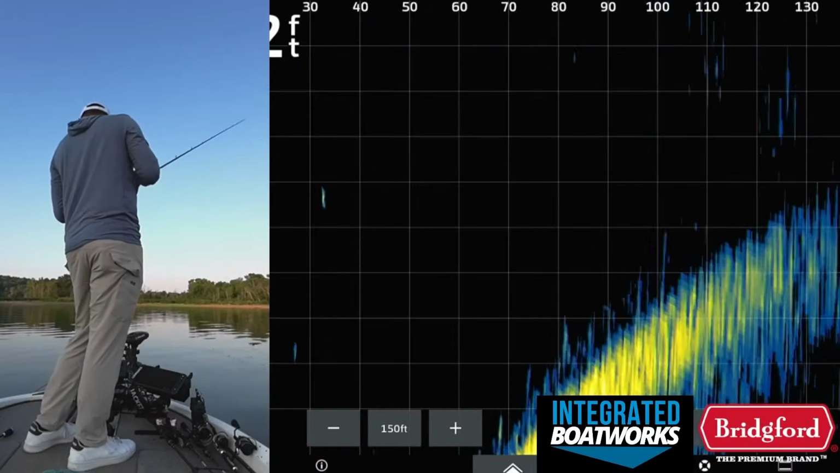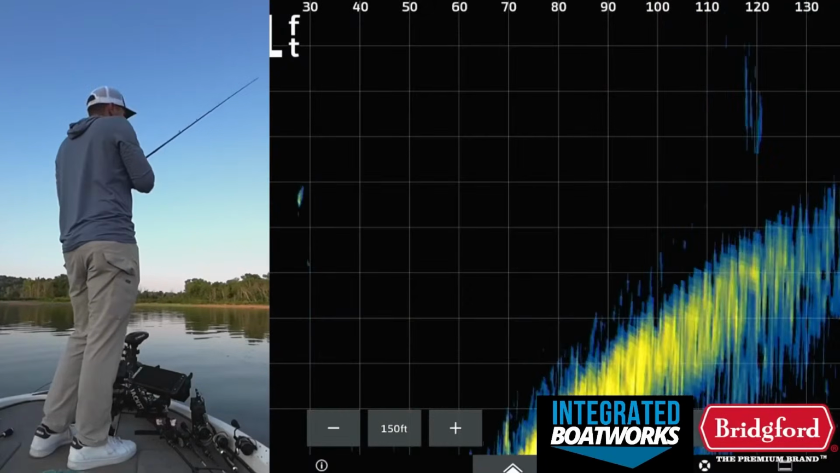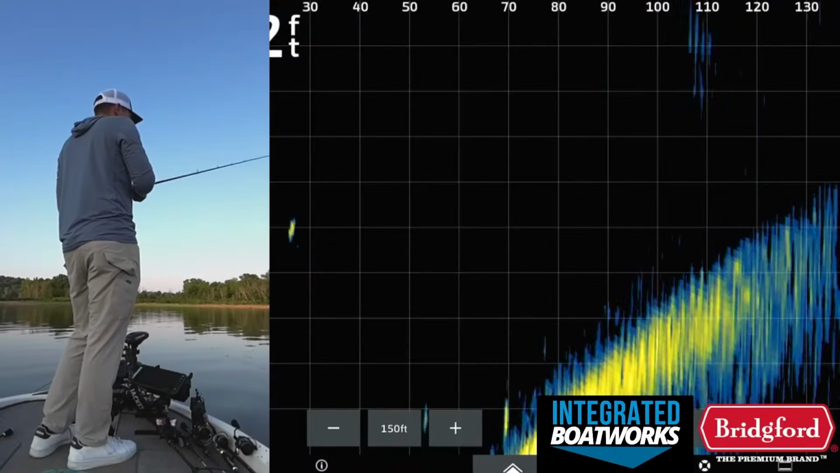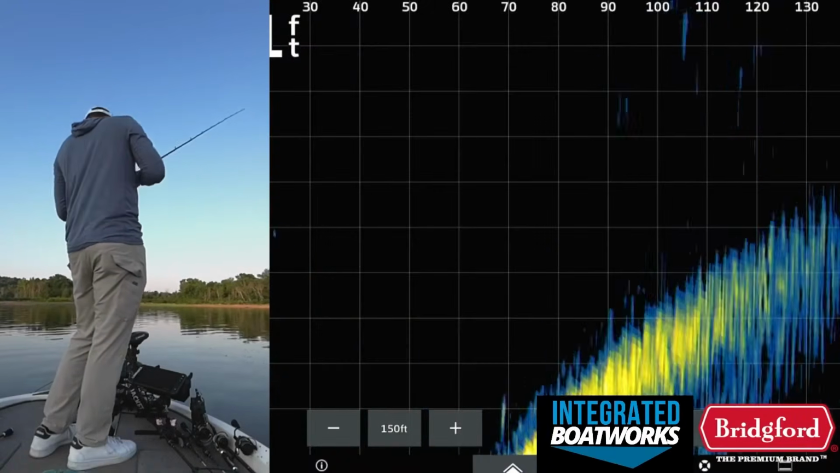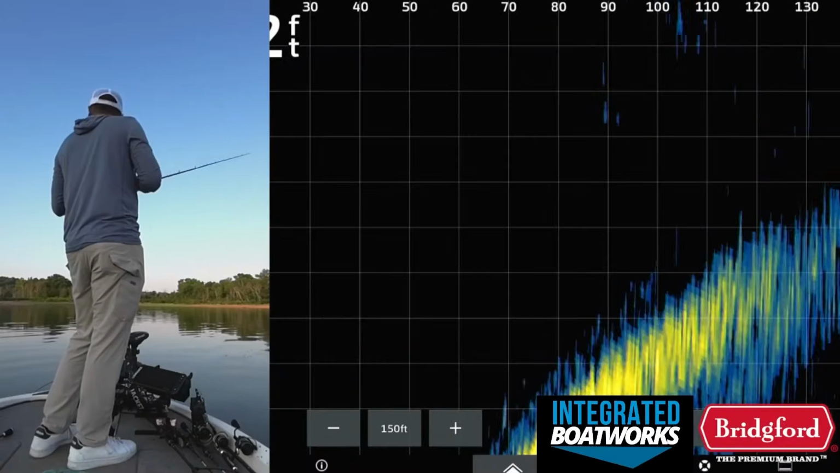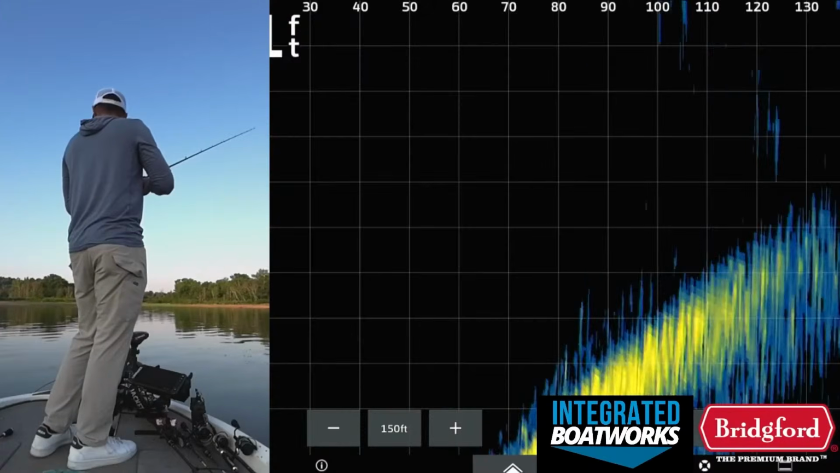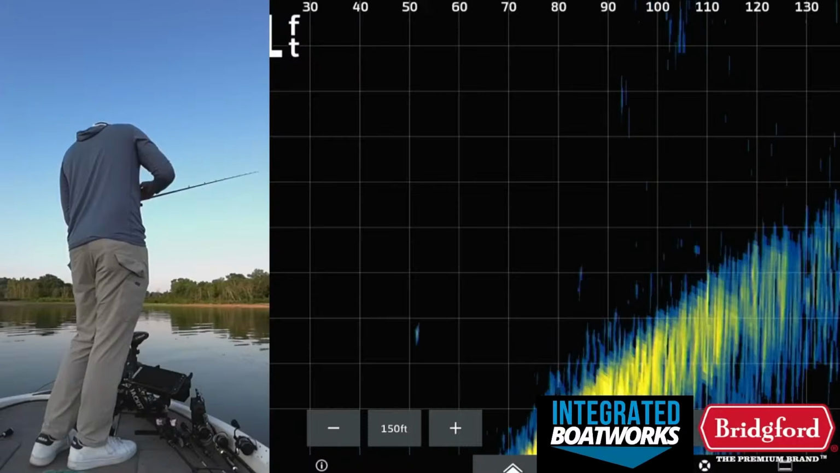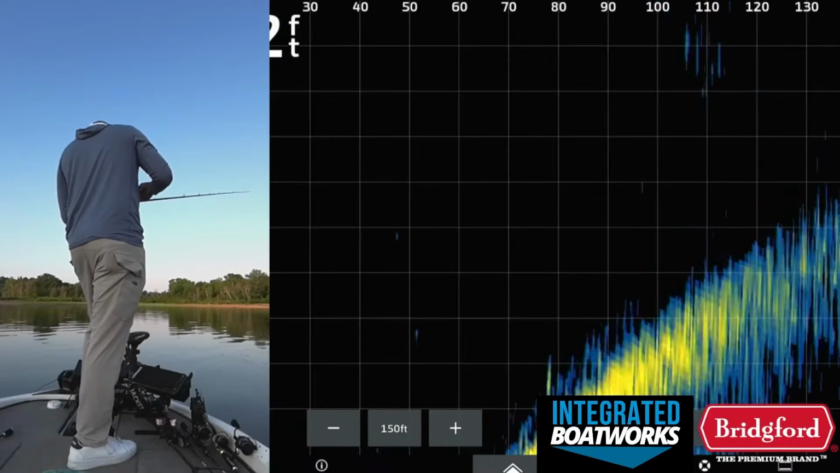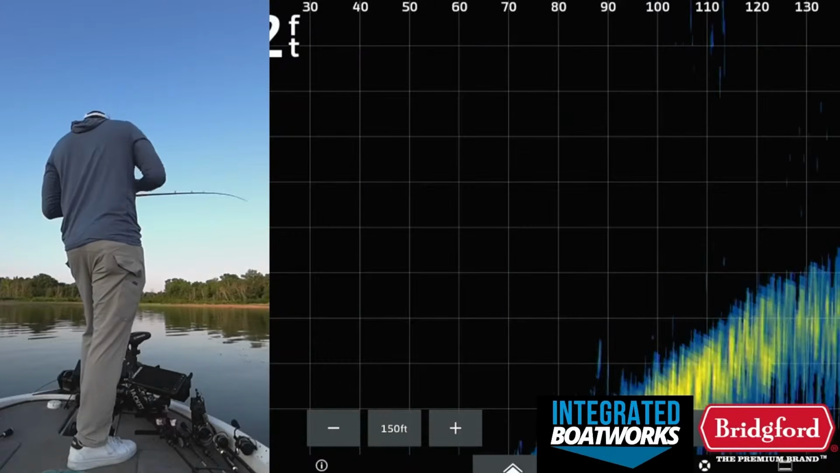But I would say that only happens, oh, come on, fish. Just get it. Maybe I'm setting the hook too soon on him or something, because he hit that hard. Gotta be a small spotted bass. Again, there weren't that many big ones on the big arches. Anyways, man, that's annoying. He hit that really hard.